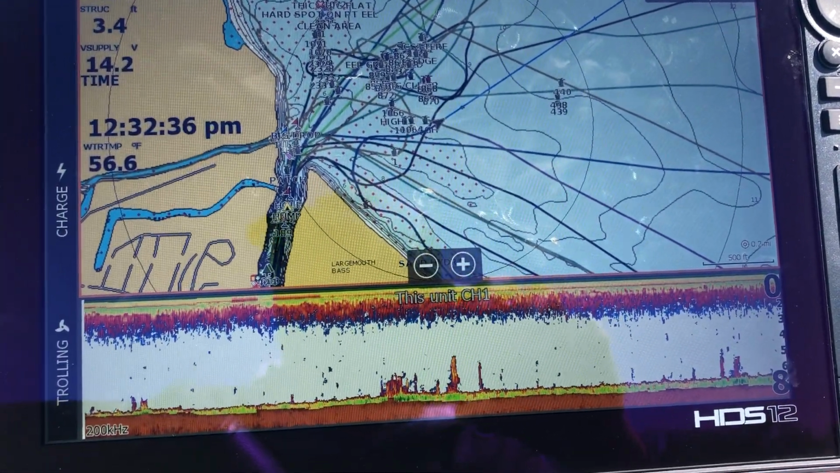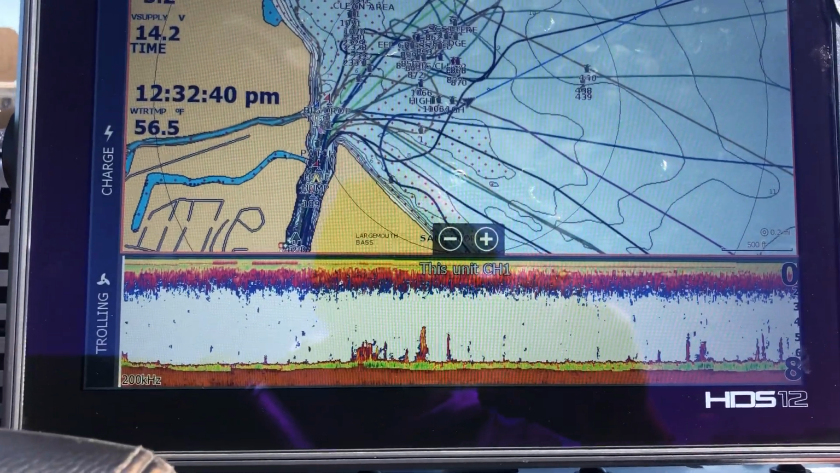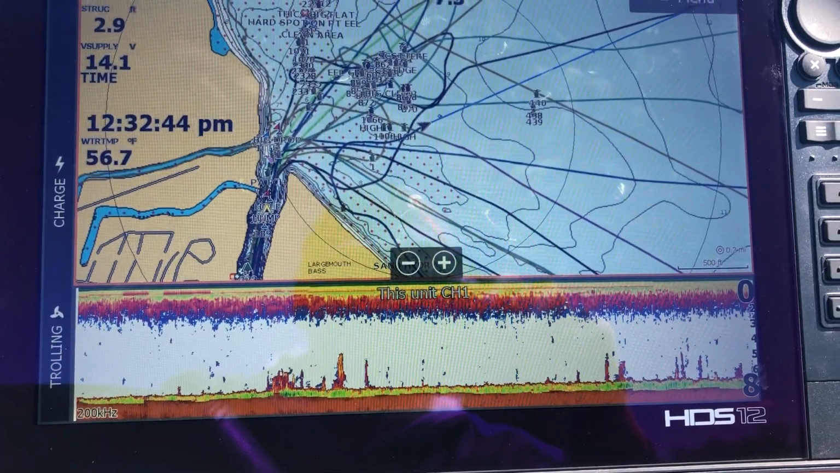Just got to put our time in, do a lot of idling. I'm going to check out each of the lakes, try to get them all dialed in, figure out which one I want to fish during the tournament, and go from there.